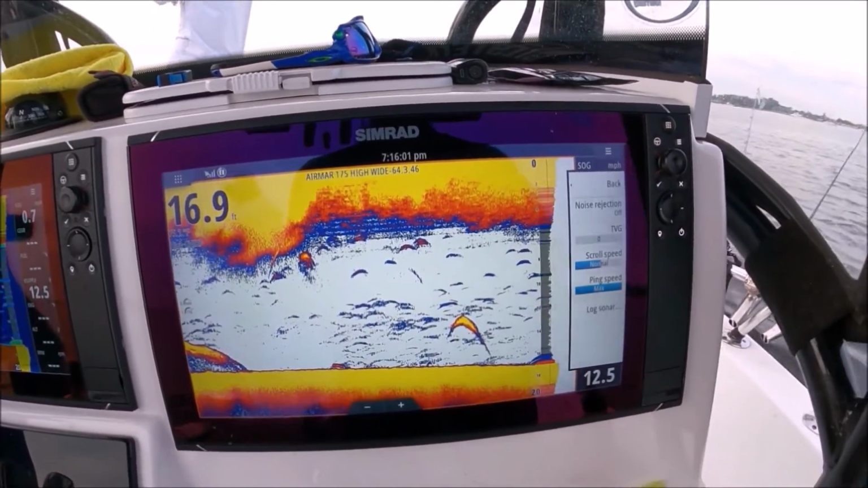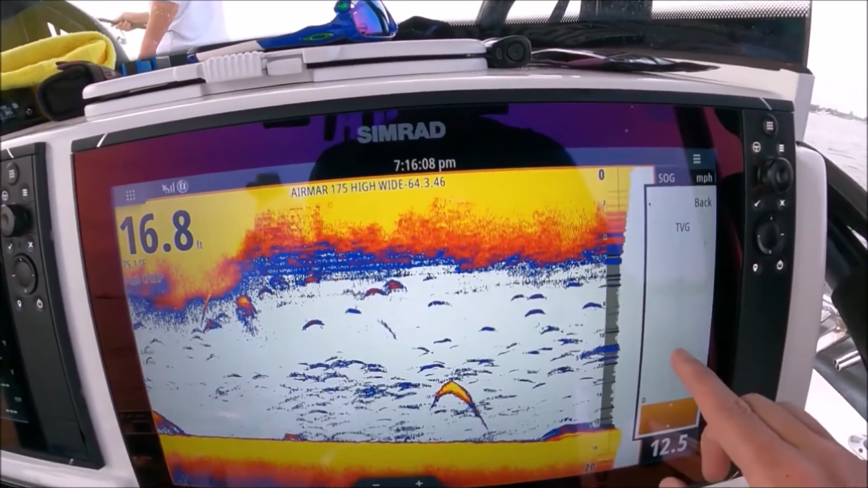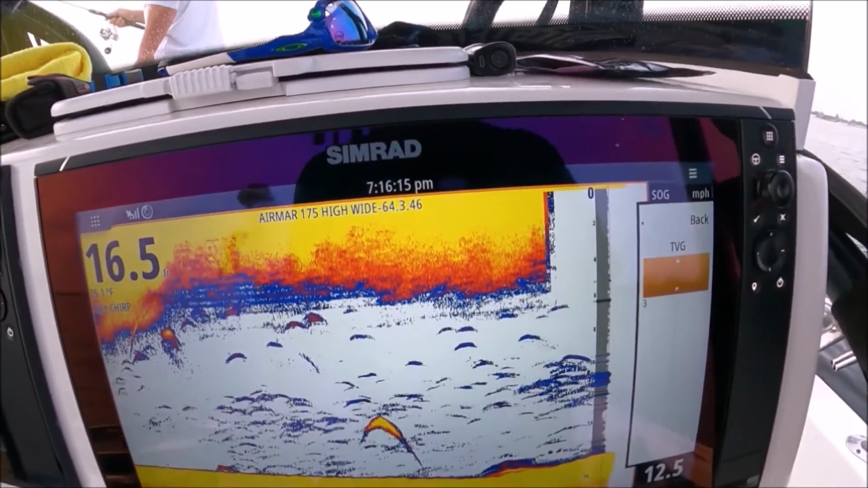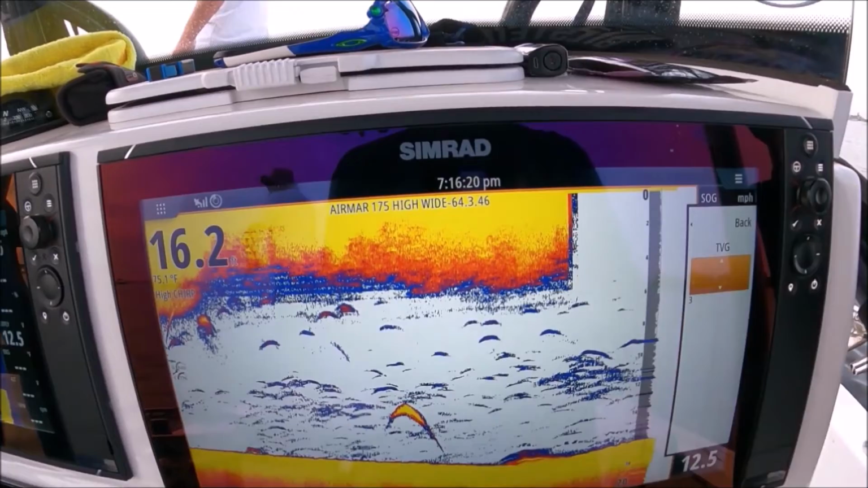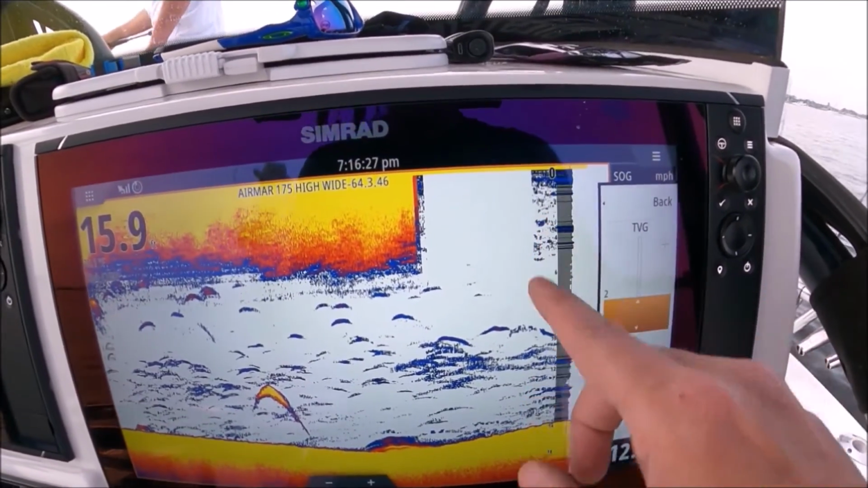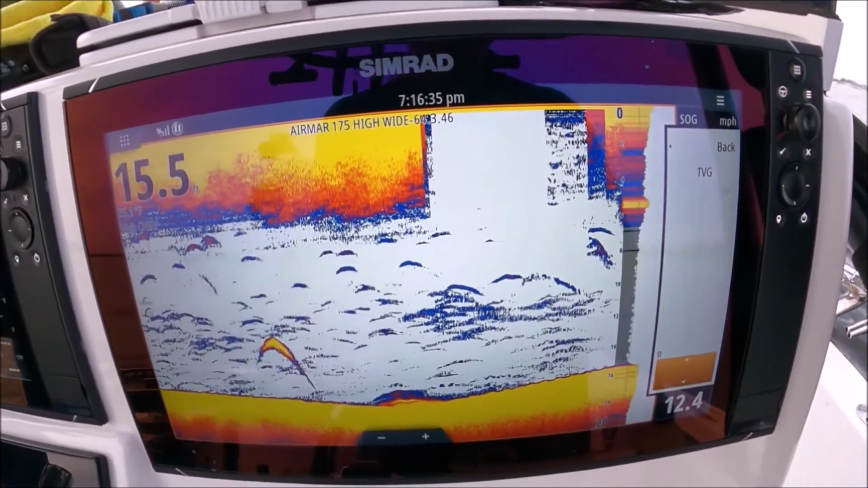In our advanced settings, I wanted the TVG at 0 because I want to see all this up here. Some people don't like that. If you raise your TVG, it filters all the stuff up near the surface. It does make for a nice clean screen, but a lot of times bait and things are close right up underneath the boat, and we don't want to filter all that out. So if you go closer to 1, it starts to let it in just a little bit. 1 lets in even more, and 0 filters out nothing.